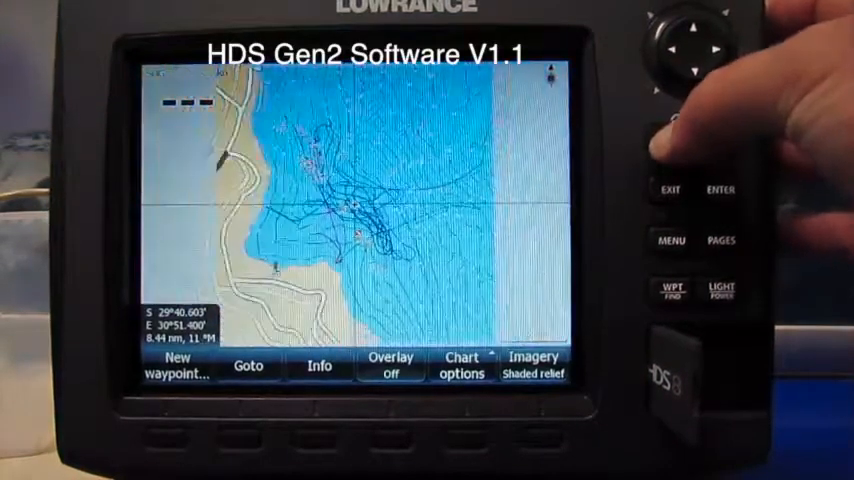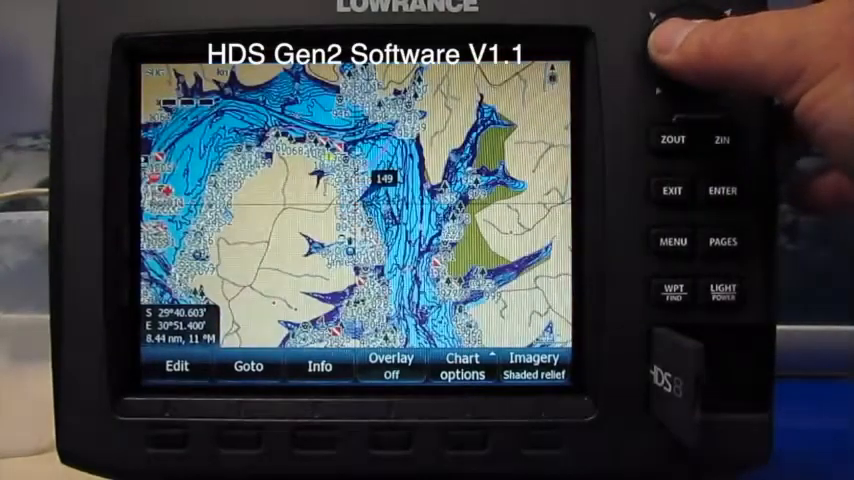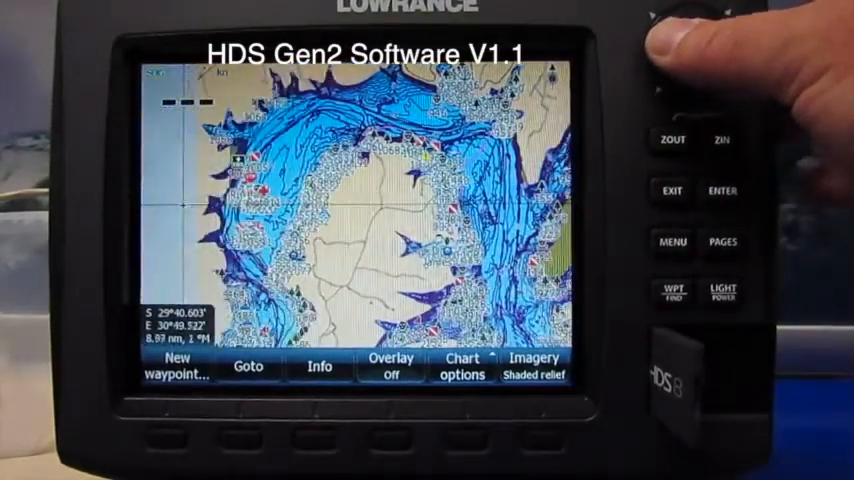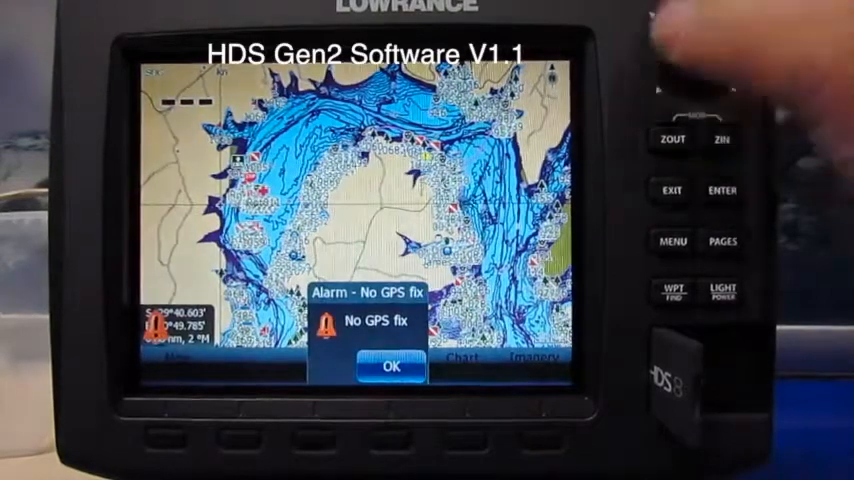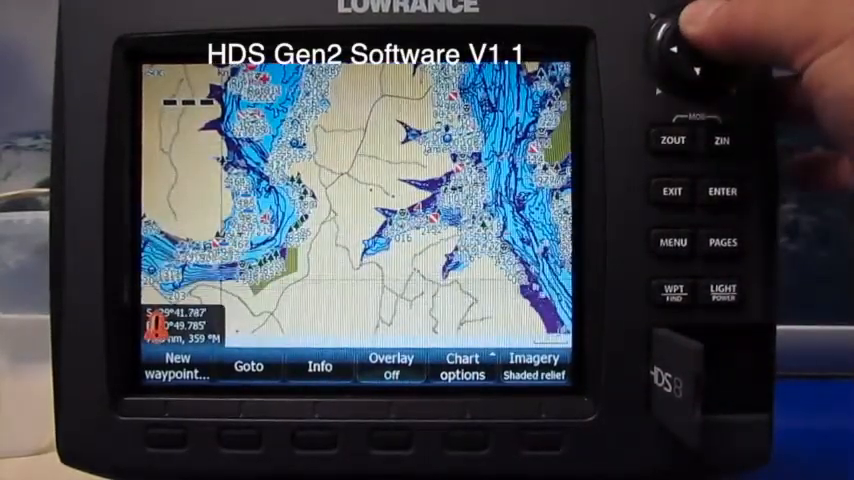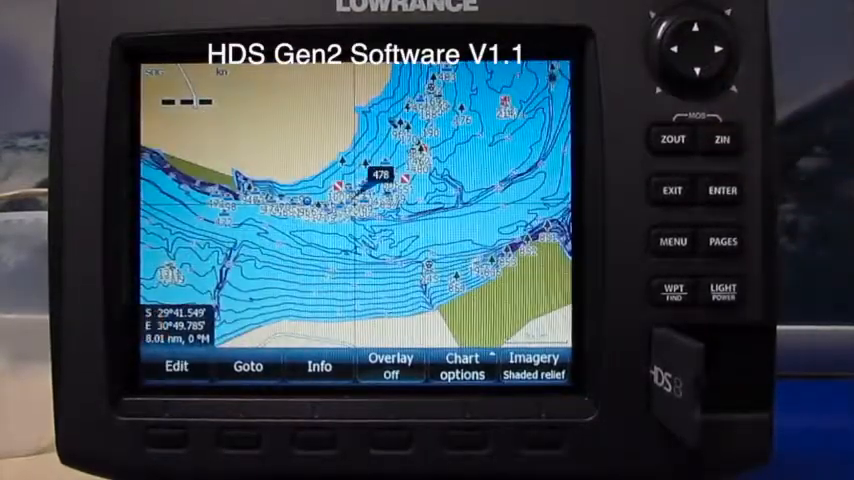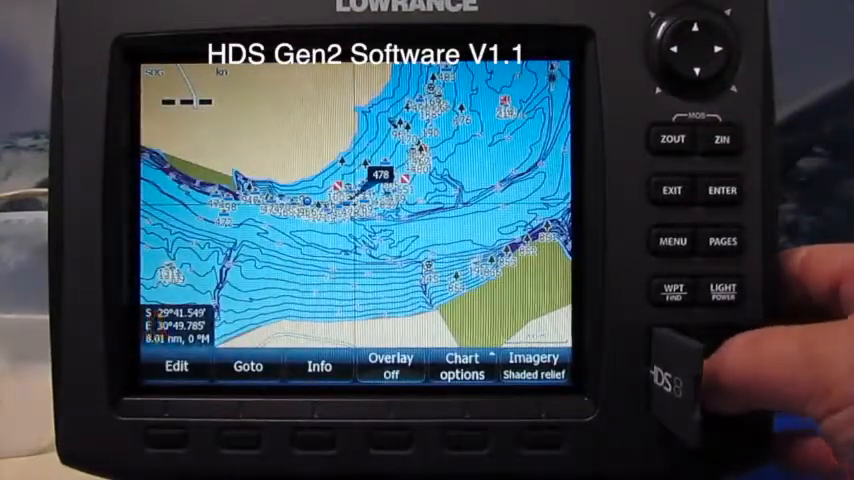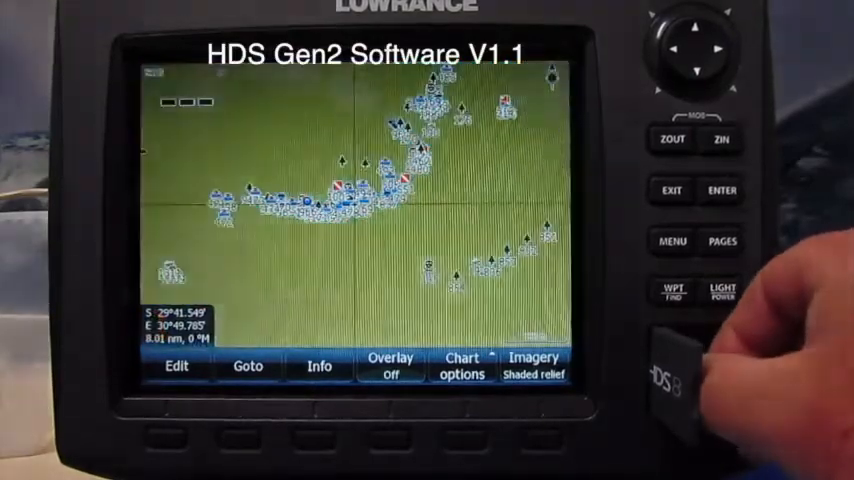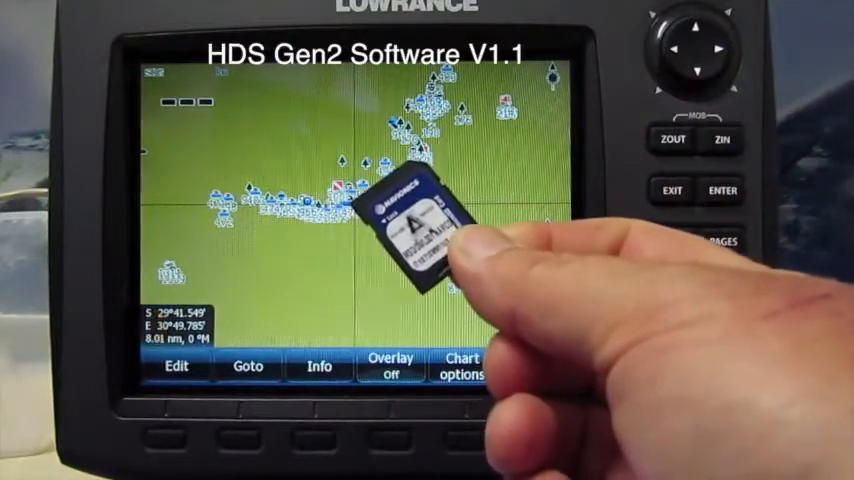Let's see if it fails or locks when we zoom out. Nothing whatsoever. Running relatively smooth. There's no glitching, there's no freezing, there's no rebooting. Let's take the Lawrence charts out. You can see those were the Lawrence charts there.